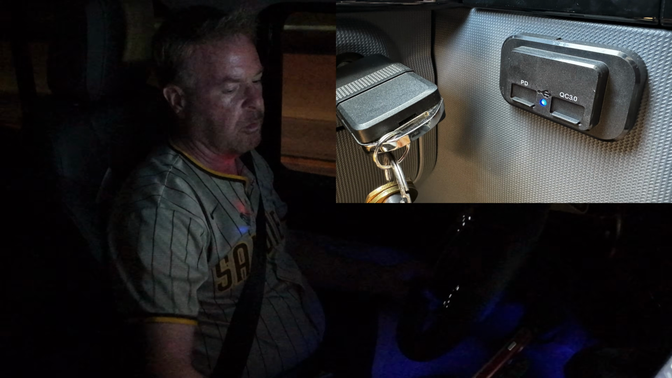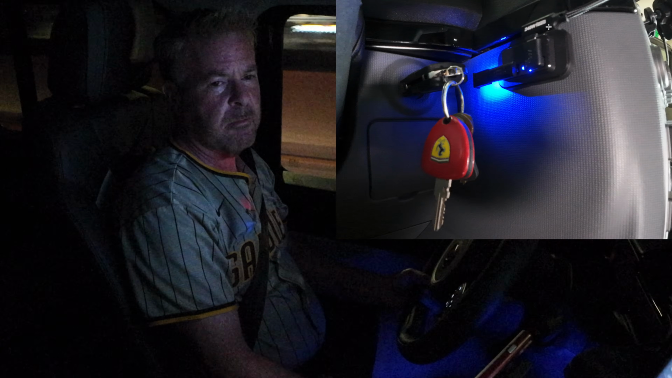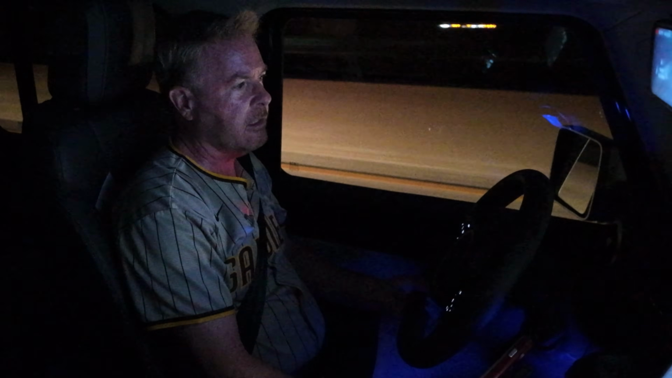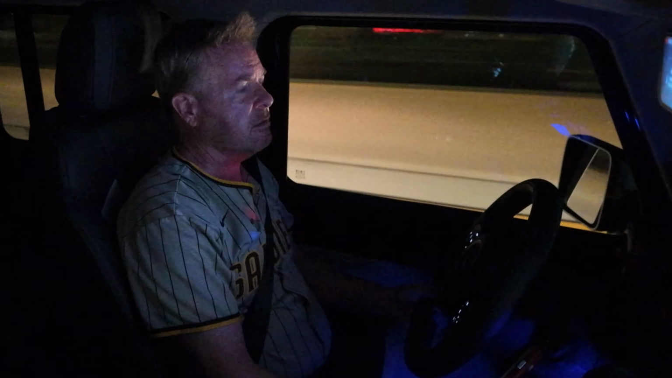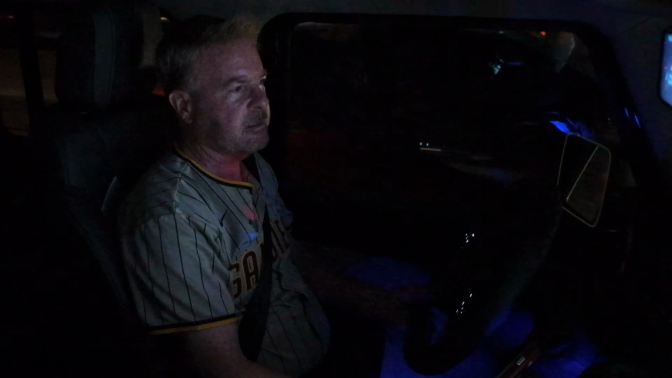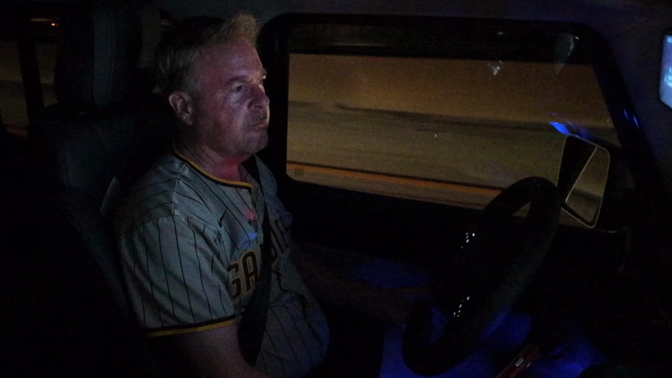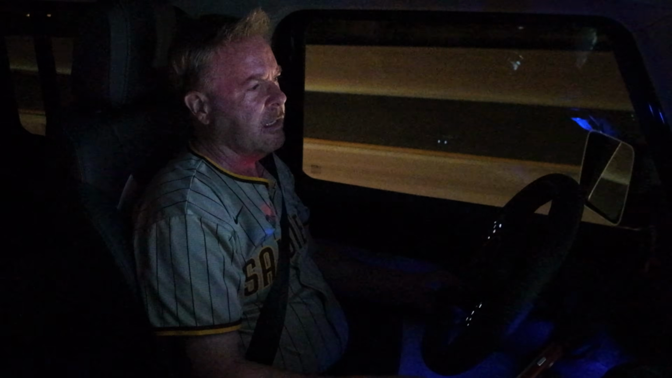I put some USB power on each side of the dashboard, and I put a little LED bulb so that I can find the keyhole. Because one of the number one annoyances, I'm not a fan of the key. I'm going to say that right now. I'm not a fan of the key. I'm hating the key. It's annoying. It's too retro. And yeah, it's kind of fun for a minute, but it's very heavy. And you have to open it up, and it kind of stays floppy, and it's all kinds of annoyance.